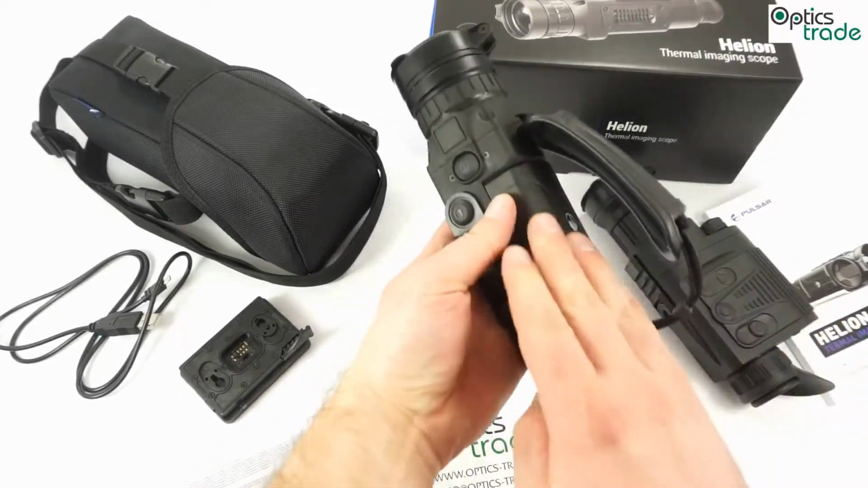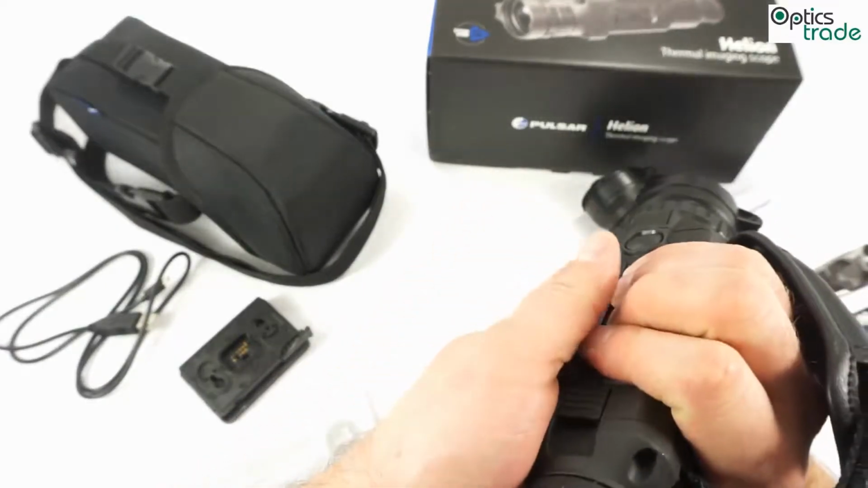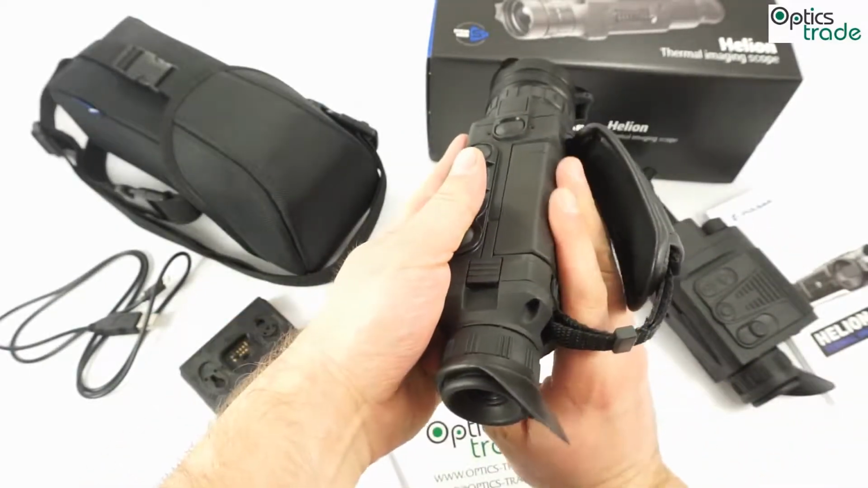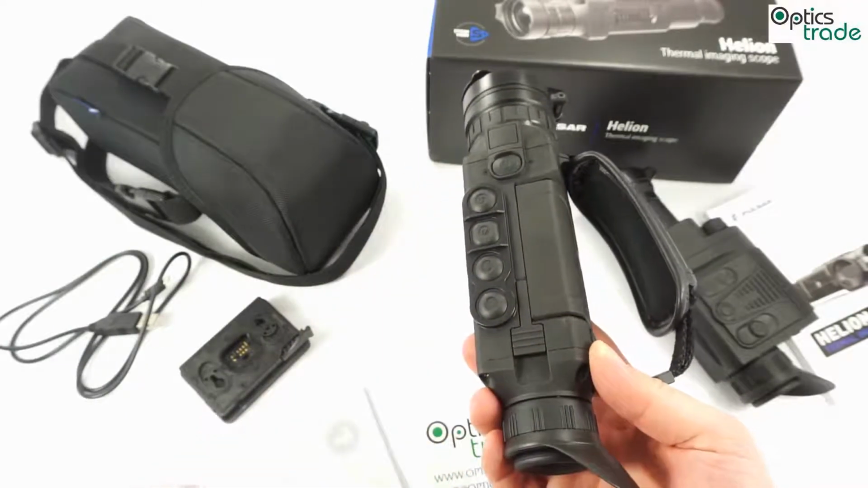It's called the BPAC, so the battery is here. Very smart, you always keep the battery warm with your hands. This is very important in winter, so that you get more juice out of it and you can use it for a longer period of time.